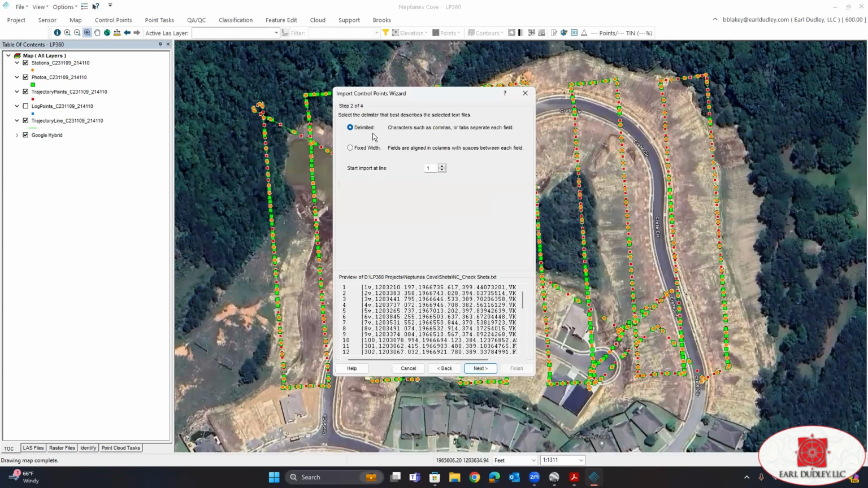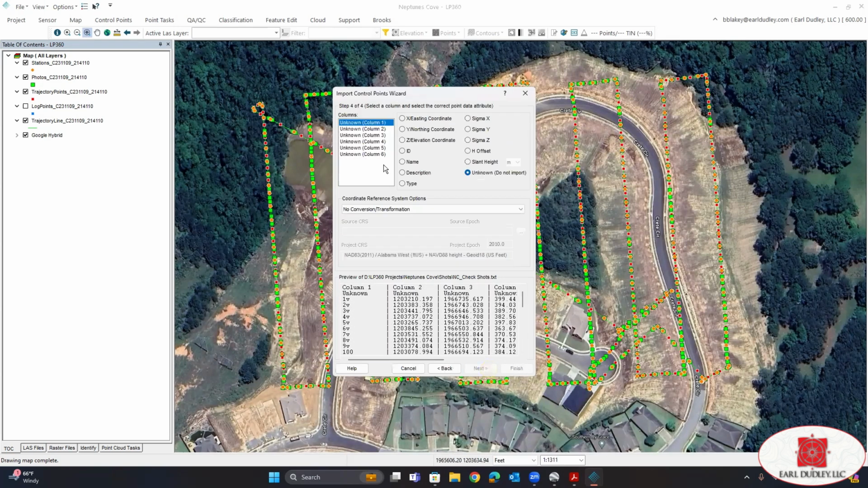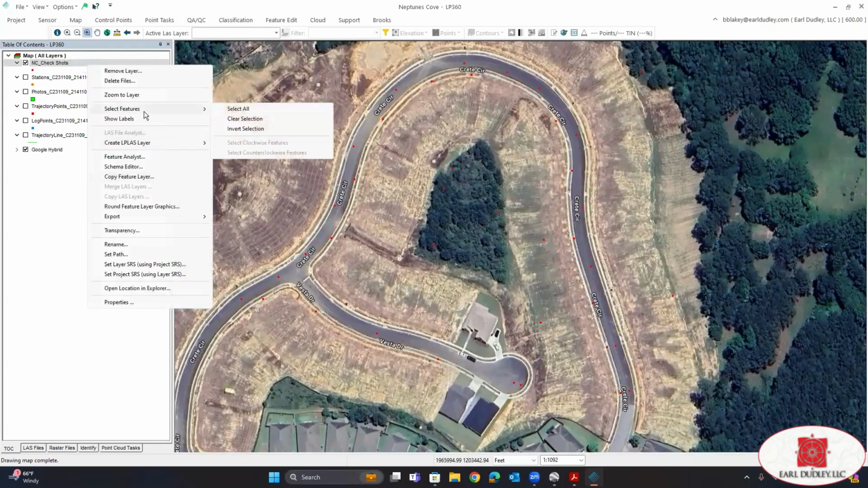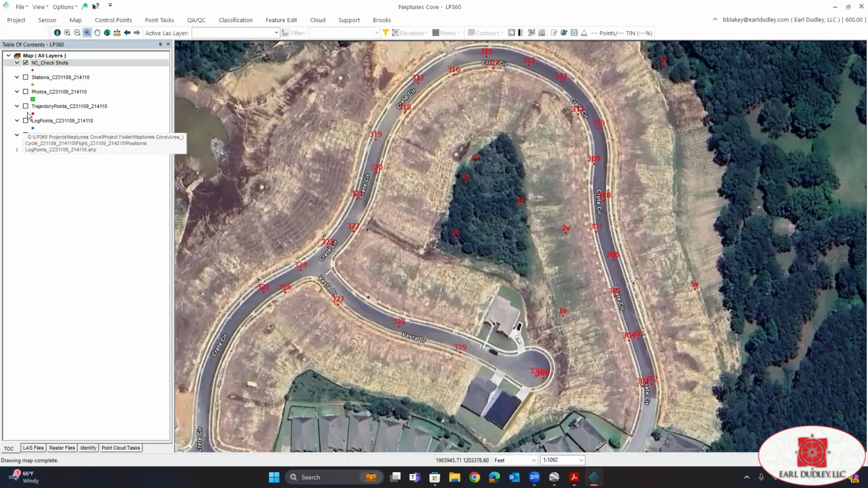Next, delimited, next, select your delimiter, next. And now we need to title our columns. So column 1 is name, 2 is Y, 3 X, 4 Z, 5 is type, and 6 is our H offset. Finish. There we go. All right, perfect.